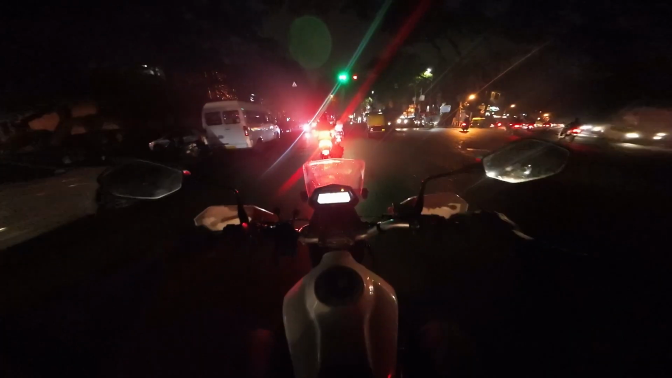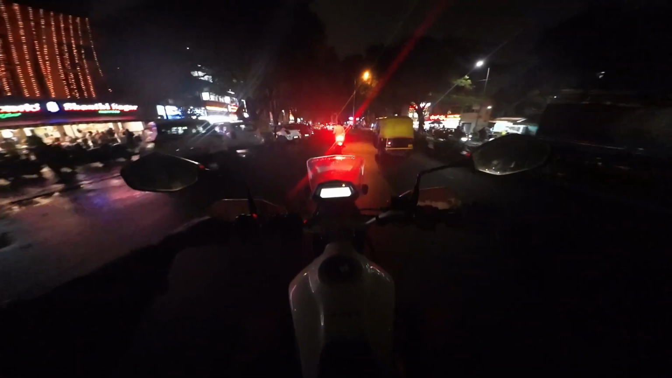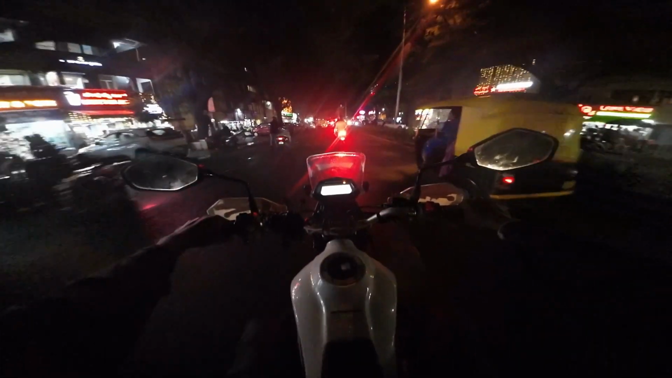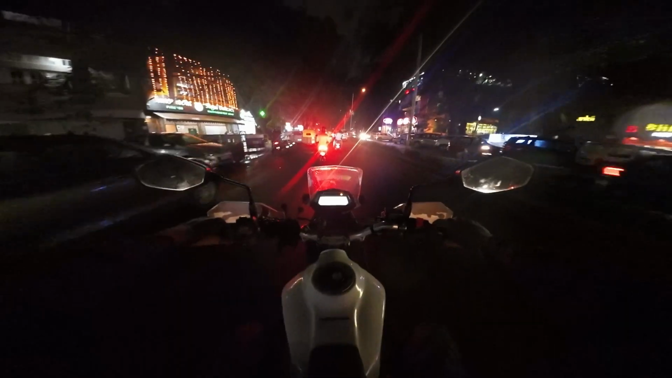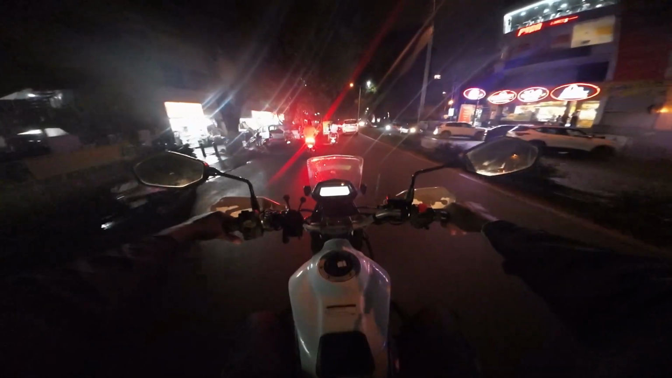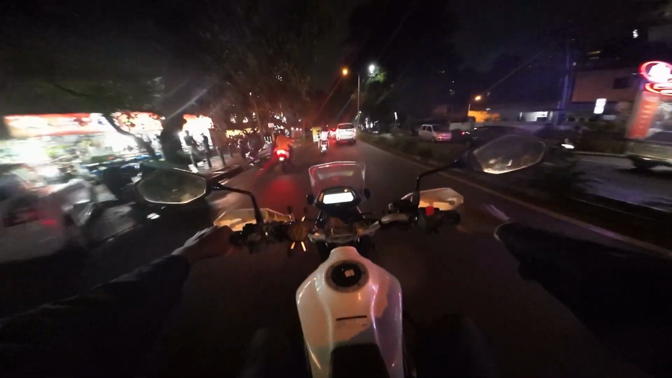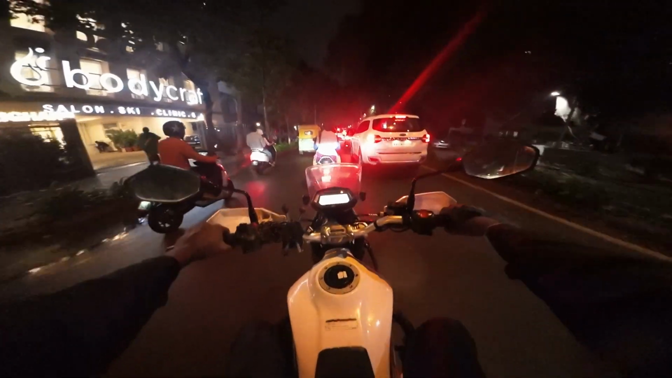Neon wheels, they glow, they shine, rolling through the midnight light. Who needs a map when the moon's your guide? Pedal fast to feel